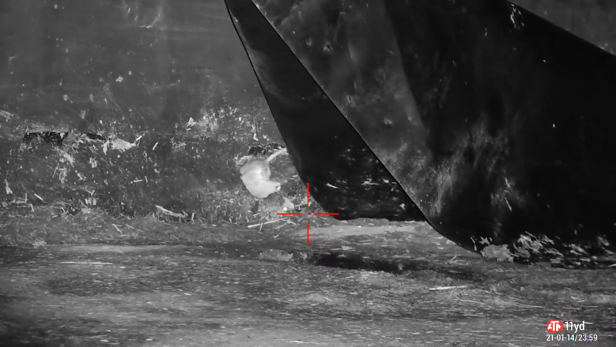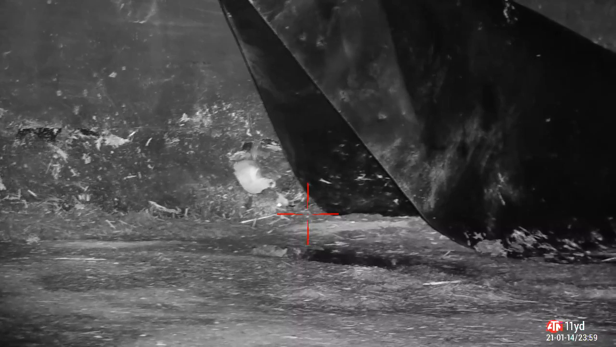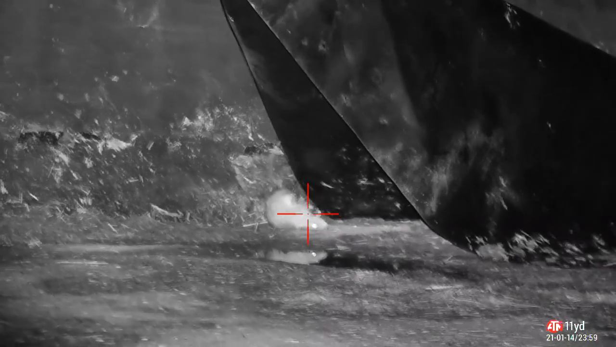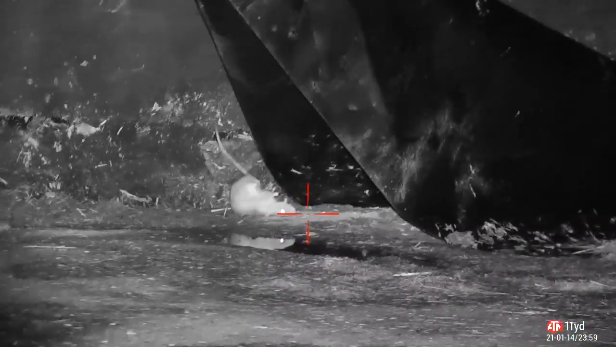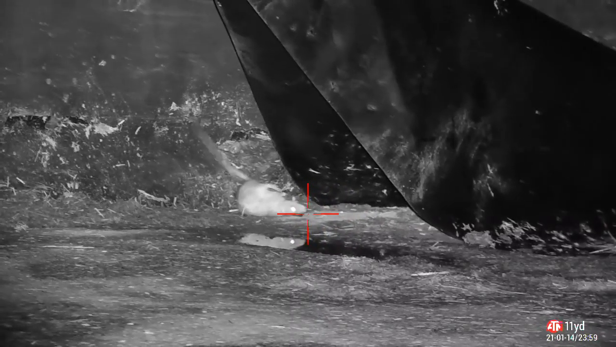Guessing he didn't. Happy with that shot. Made a good solid smacking noise when it landed on him. I'm only, I think, about 12 yards or so away from him there, and there he is kicking himself out from the top.